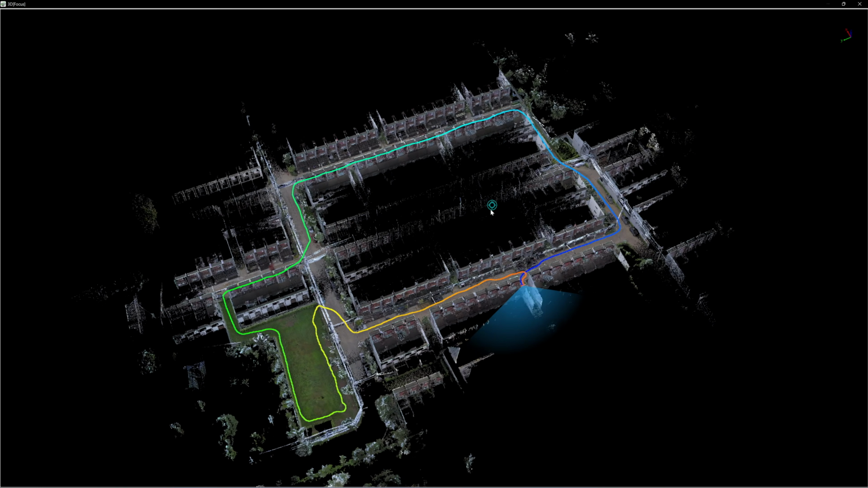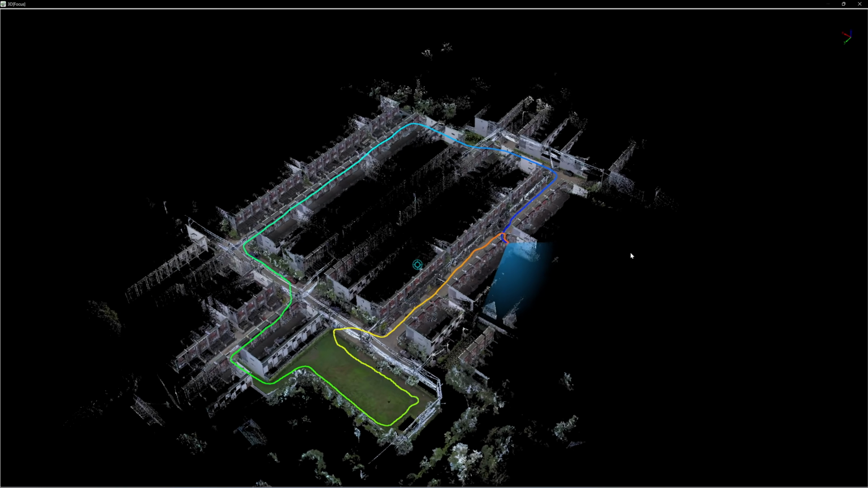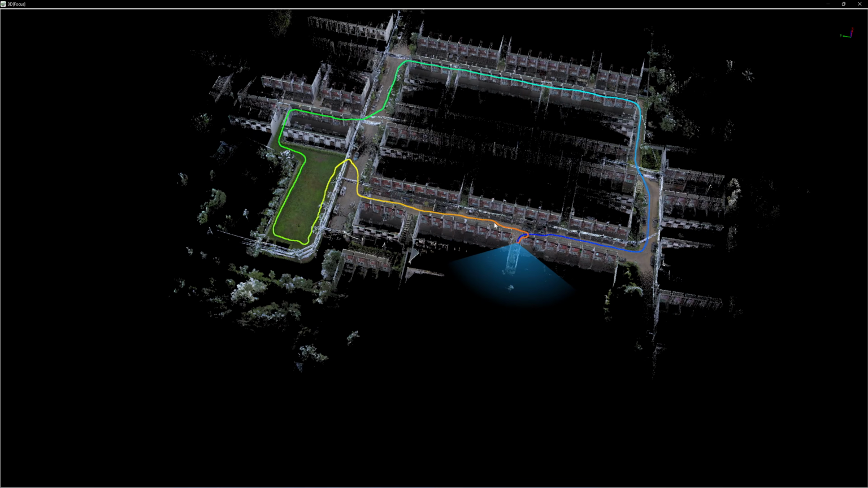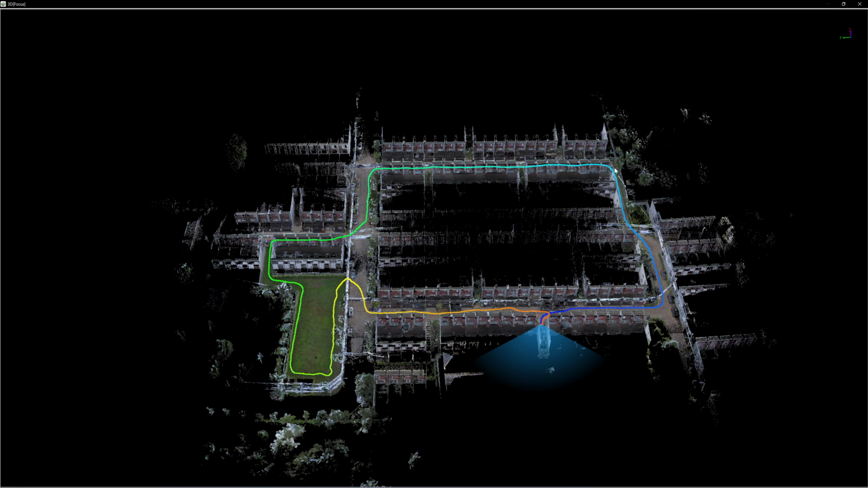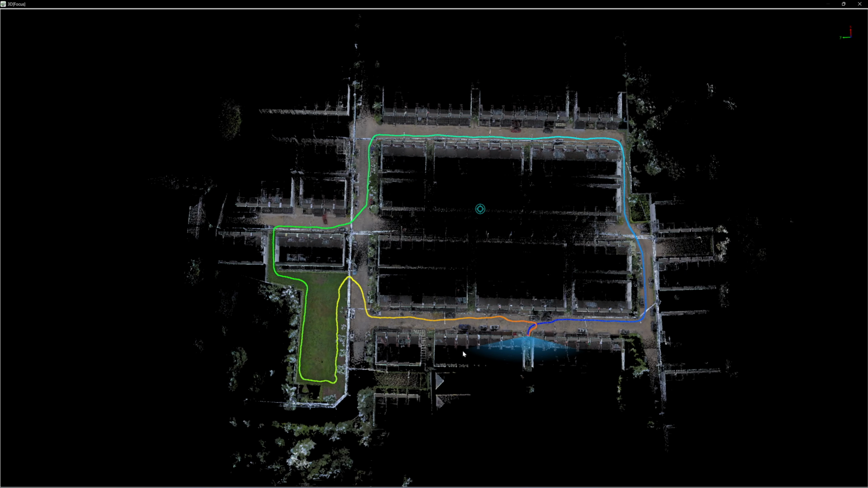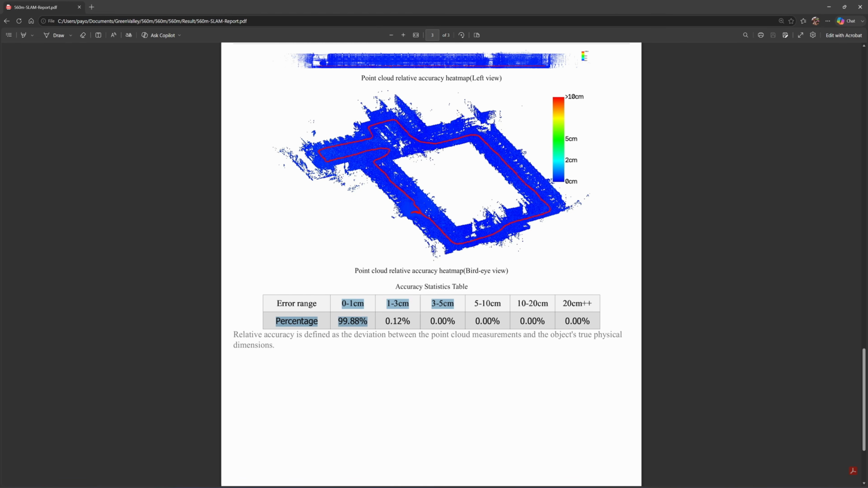Next, I will scan a larger loop, 560 meters long, without RTK, and then verify the accuracy error against a known 30-meter reference. This time, the LiGrip O2 reports excellent accuracy.